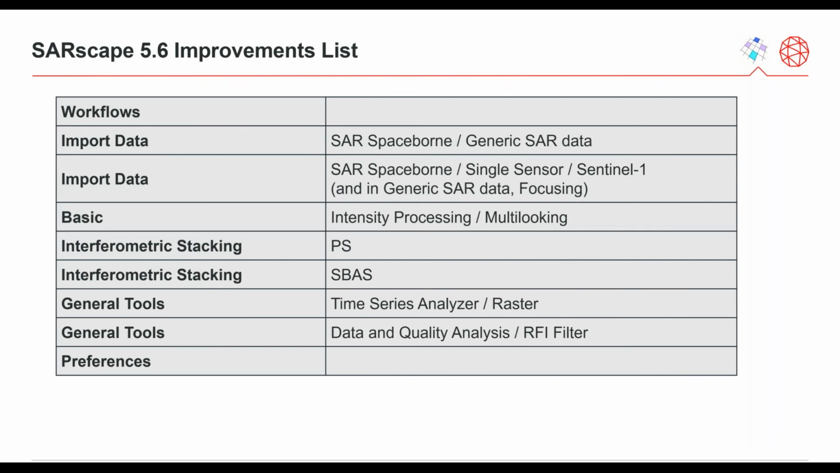More of the improvements in SARscape 5.6 are listed here on this table, which include, for instance, workflow improvements to import data, perform sample selection, some spatial subsetting, and download a DEM in a single step, performance improvements in a wide area of persistent scatterers, and several functional improvements in SBAS, in the time series analyzer plot to highlight interpolated displacement values in a time series graph, and a new set of preferences for different spatial resolutions.